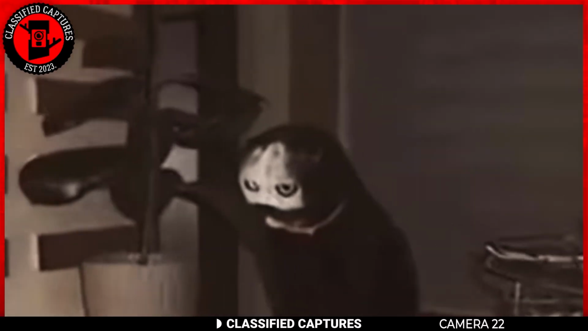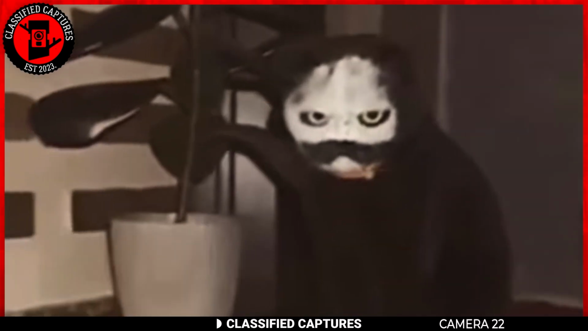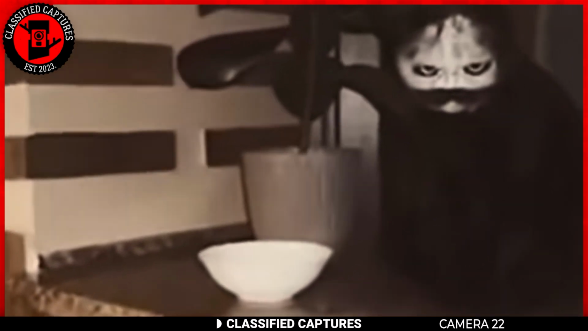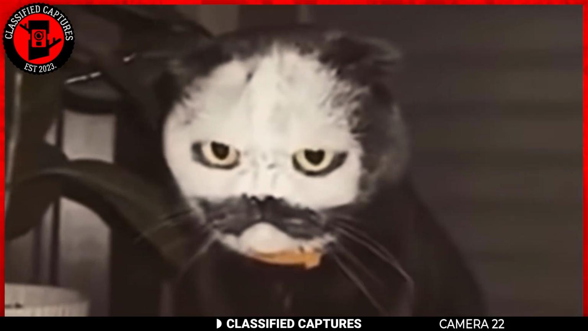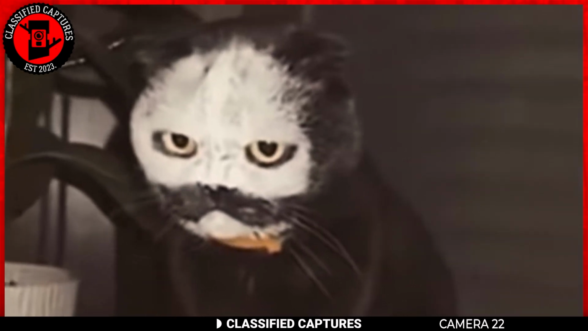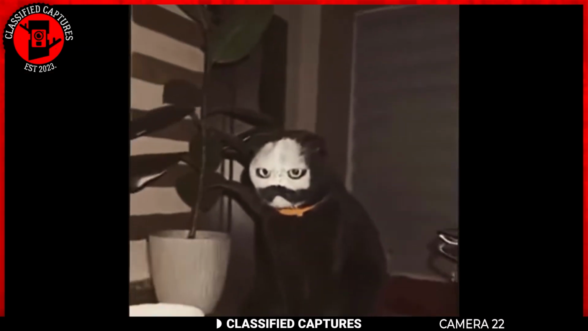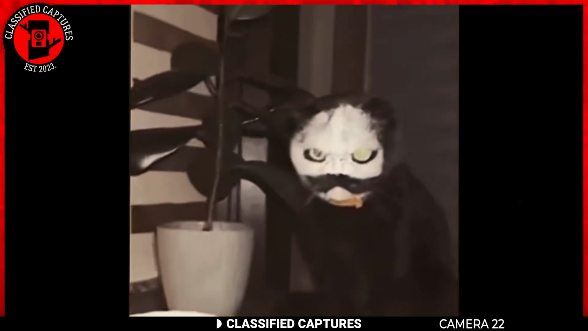What in the devil is this? A black cat sitting on a table with a white face and a black mustache. I hope this is some sort of Halloween dress-up because this looks so freaky. Or was the cat born with white fur on its face and black fur all over? That would be weird. Or could this perhaps be some type of photo face filter?